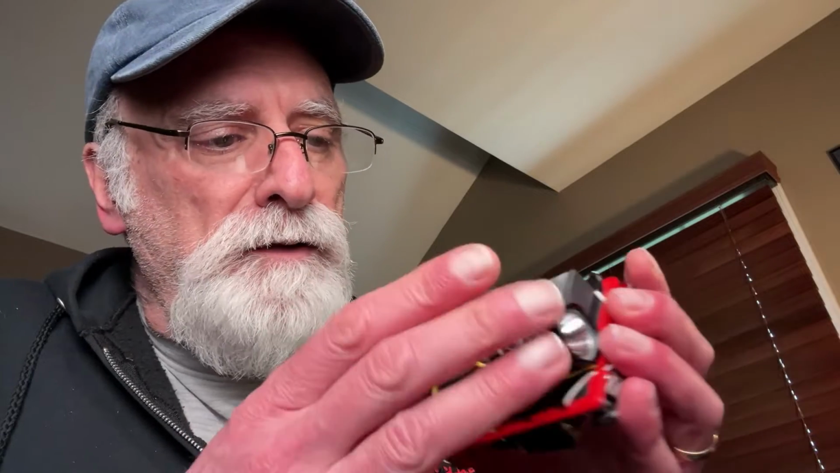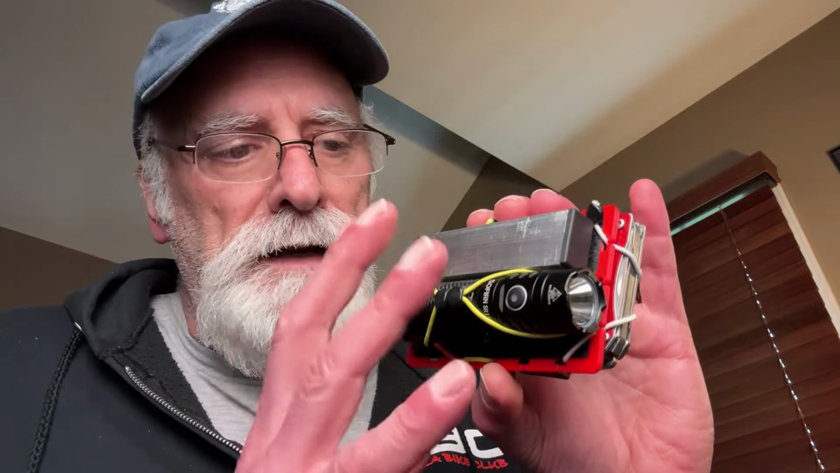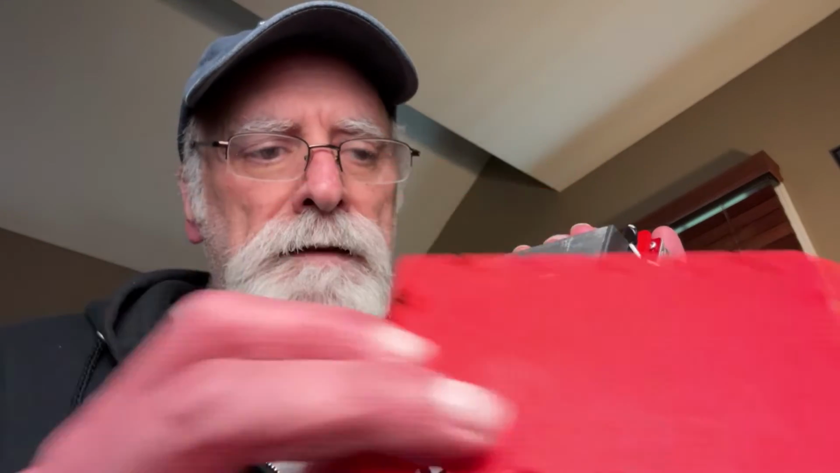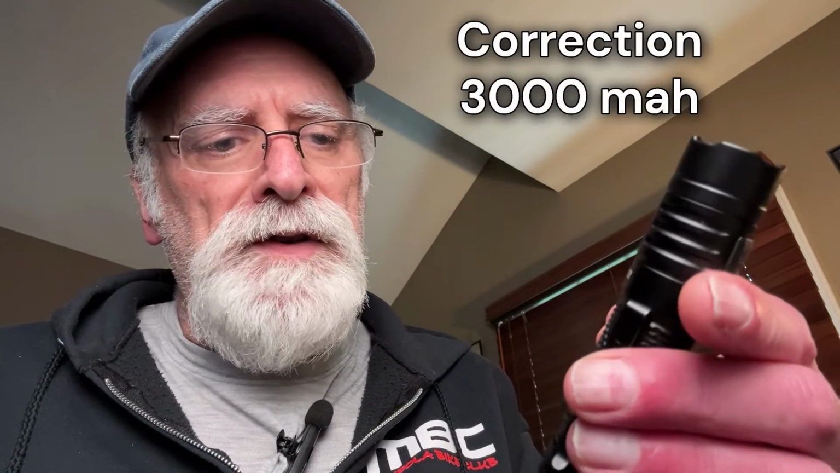The thing I like about it too is at this size, this is again the largest size of flashlight that I have in this collection. It fits perfectly onto one of these pocket racks. These are about 112 millimeters in length, and that's exactly what this is as well. Plus you have the added advantage of having just this massive amount of light capable of coming out of this thing. So it just pulls right out, and it has an 18650 battery in it, putting out 3000 milliamp hours, which is pretty nice.